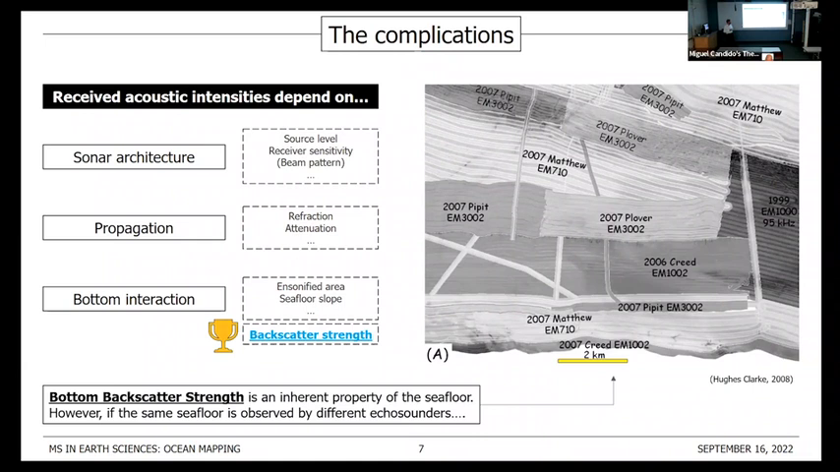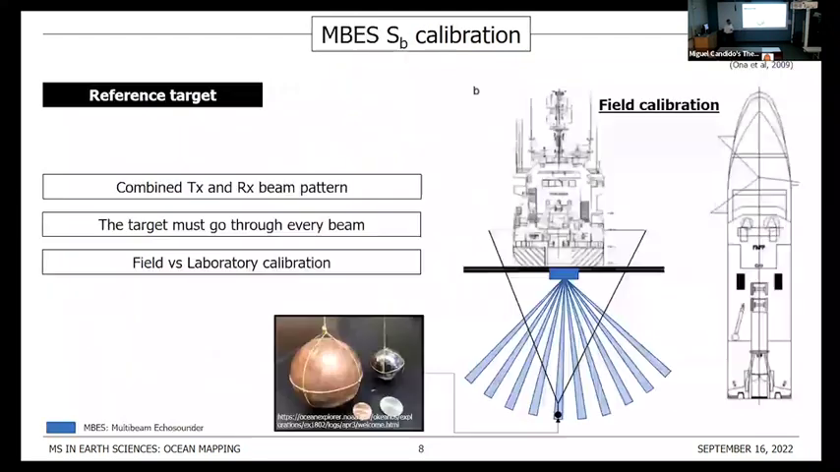So that's what we are after, the bottom backscatter strength, and we think we can model fairly well the other processes, the bottom interaction and propagation processes. However, regarding our sonar, we usually only have the beam pattern estimates that the manufacturers provide us with, and that might not be good enough to produce repeatable bottom backscatter strength estimates. And so in order to get absolutely referenced backscatter from our sonar, we have to calibrate it. And one of the approaches consists of using a reference target, such as these target spheres.